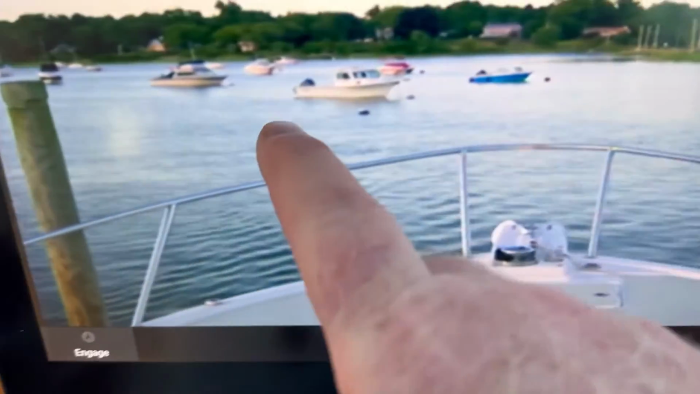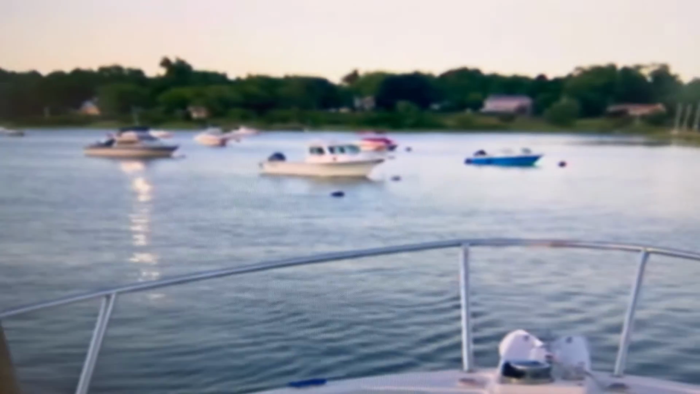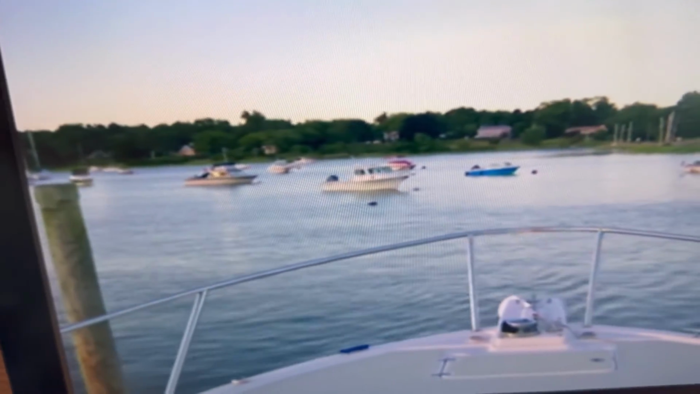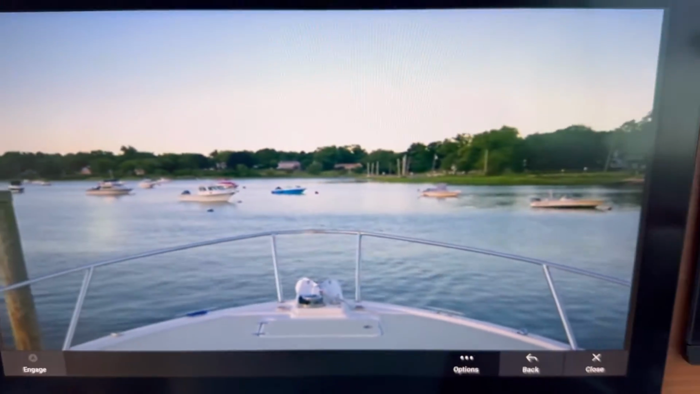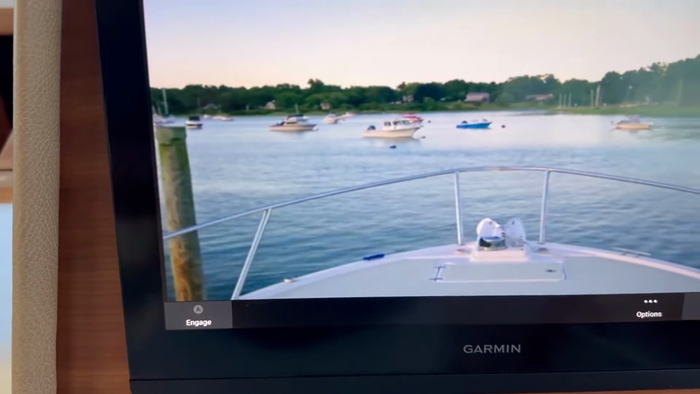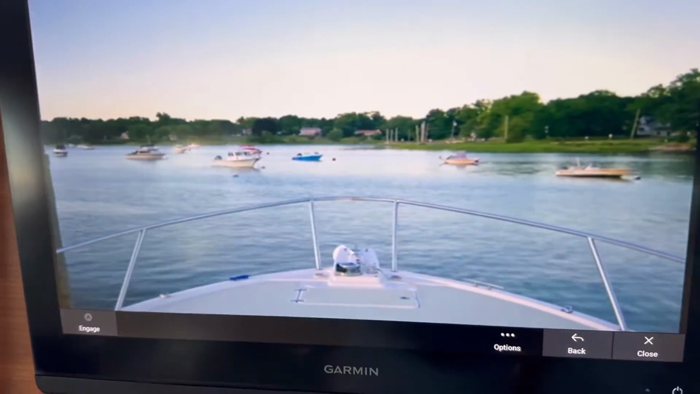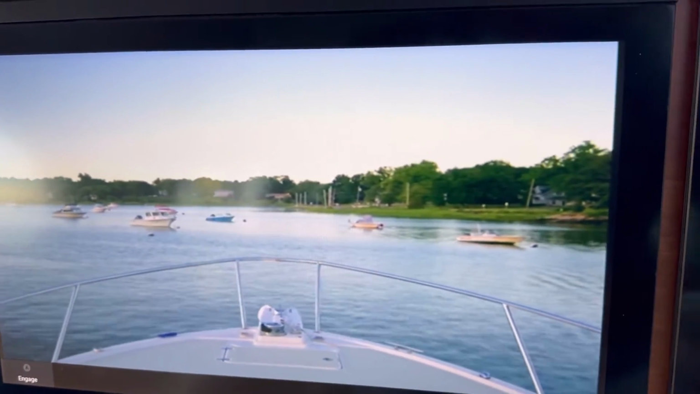I can see it. Let me zoom in here a little bit. It is a little bit fuzzy. This isn't so much how I'm recording. You can see some of the pixels on here, but a little bit of the fuzziness is the actual camera itself. But let me compare that a little bit to my other camera that I have.